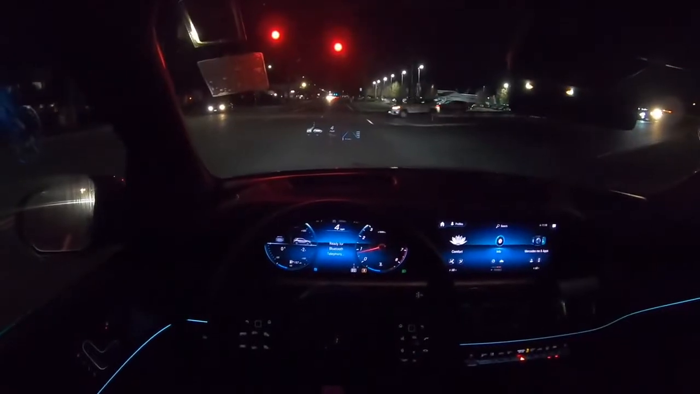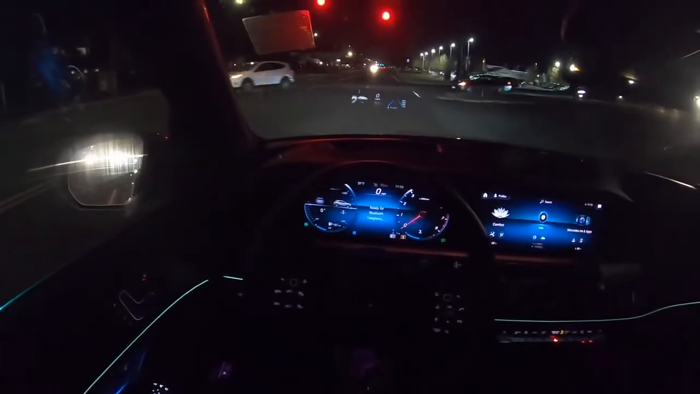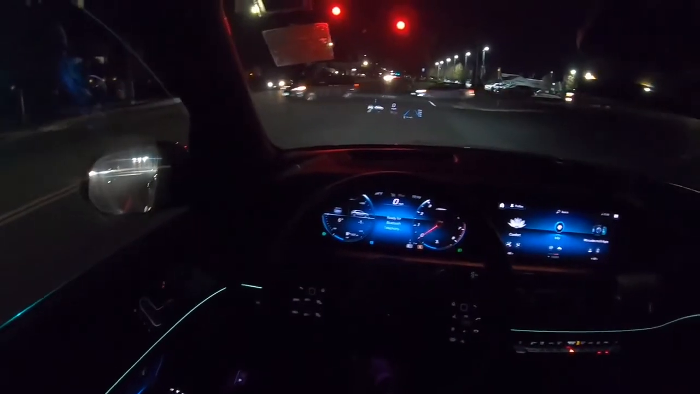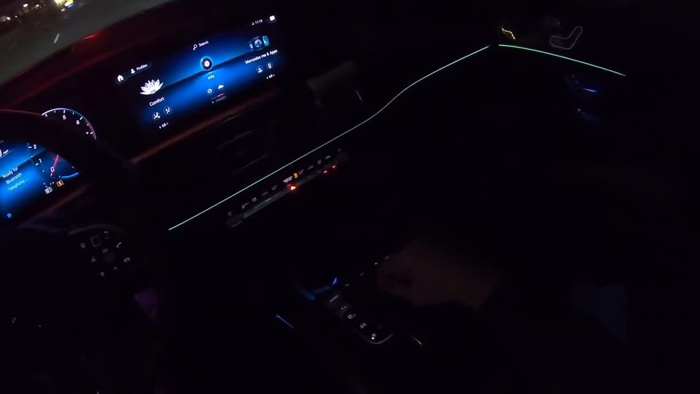Alright, so I'm gonna go ahead and do another acceleration right here, but I'm gonna have the window a little bit down, and I'm actually not gonna brake boost it. And let's see if we could turn off the engine start stop right here.